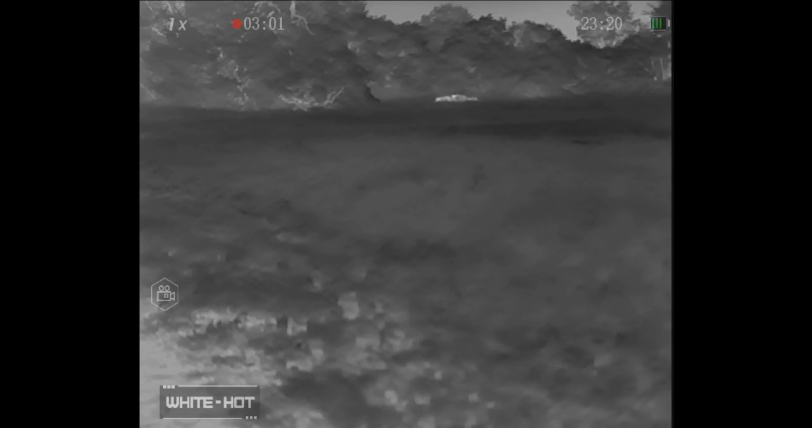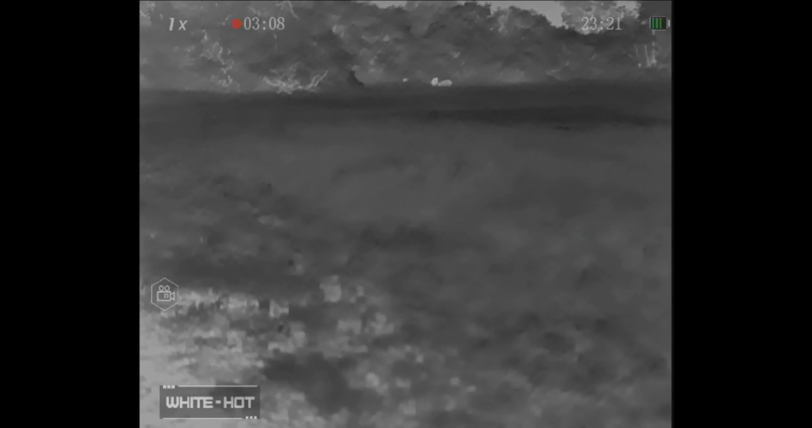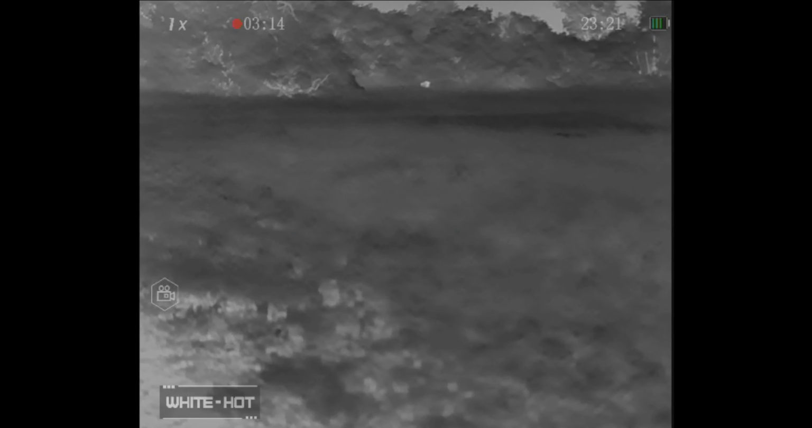We sit here and we watch them for a little bit, thinking, all right, well, maybe they'll just settle down. They'll stay calm, and we can try to make an approach on them. And as you can see, they're just filing away into that next tree line, and then they go across the fence over to the neighbor's property, and so they're gone. So that one turned out to be a bust, but we do have a solo boar that's coming up next.